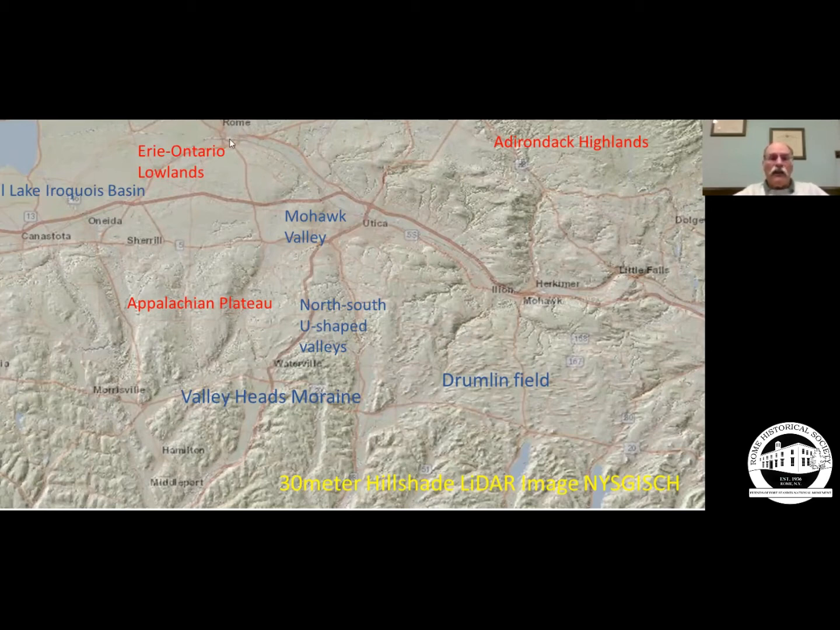And right here at Rome, actually right by Bellamy Park, is the point where the dividing line is between the drainage basin for the Mohawk River, for the Oneida Lake and Lake Ontario drainage basins.